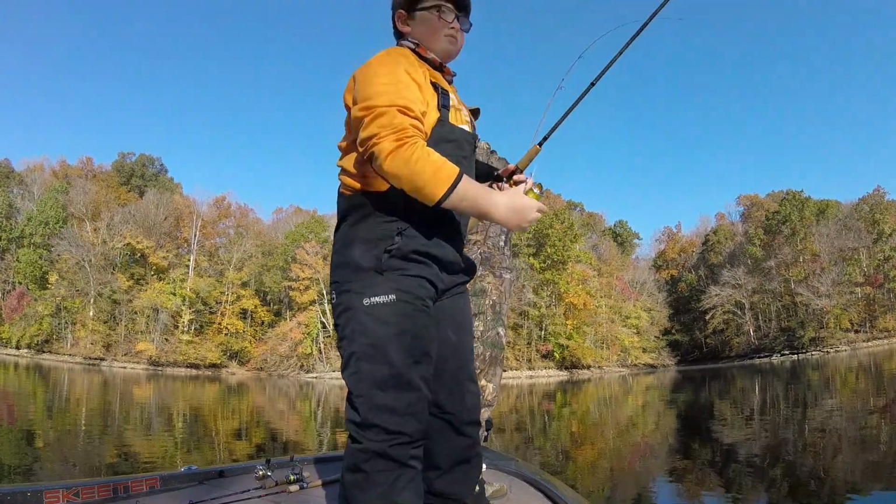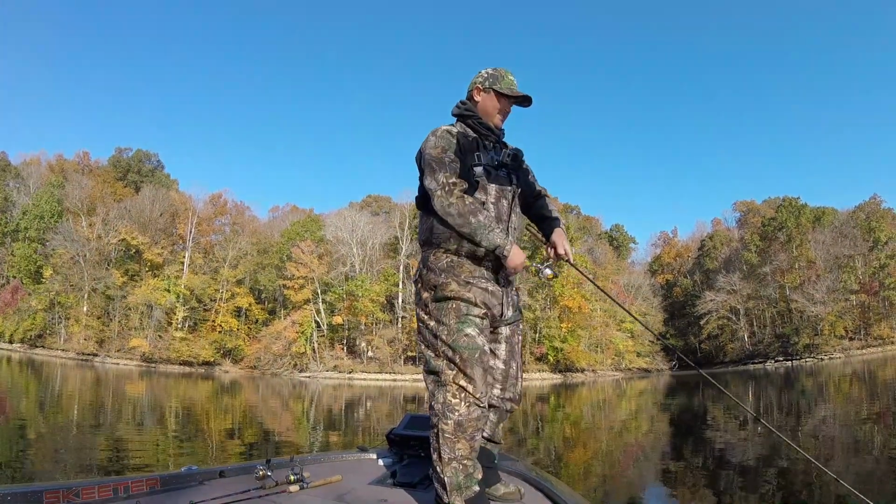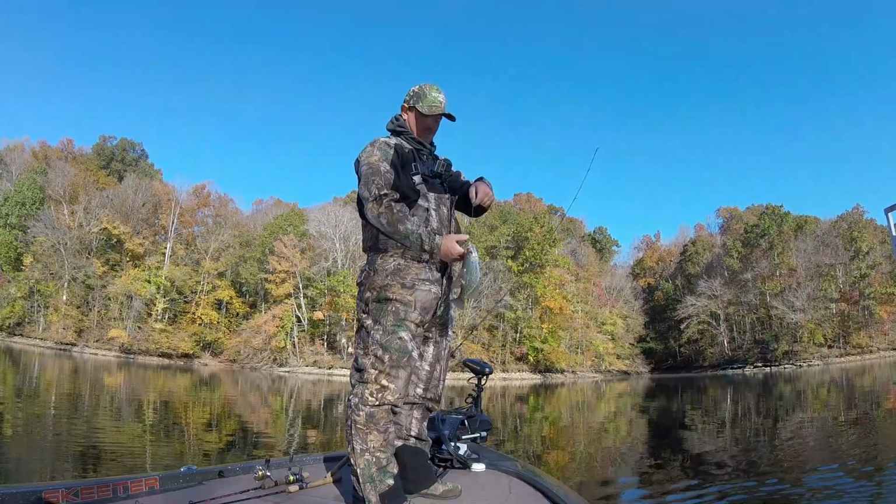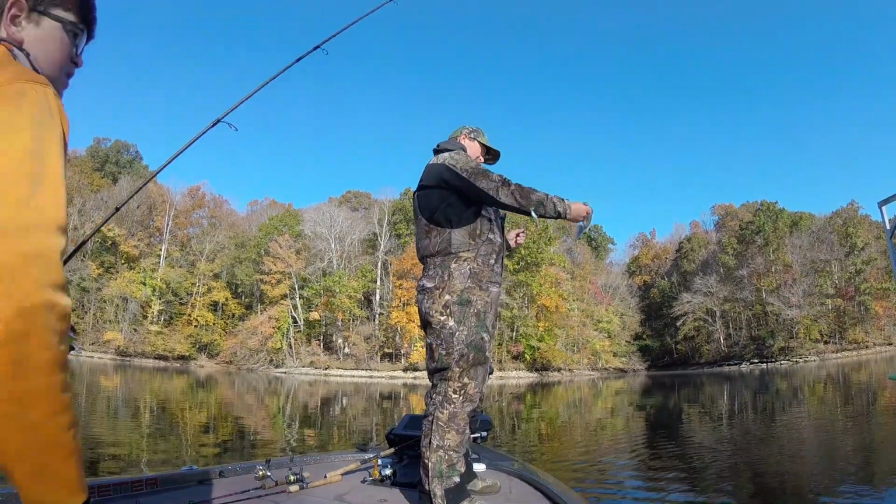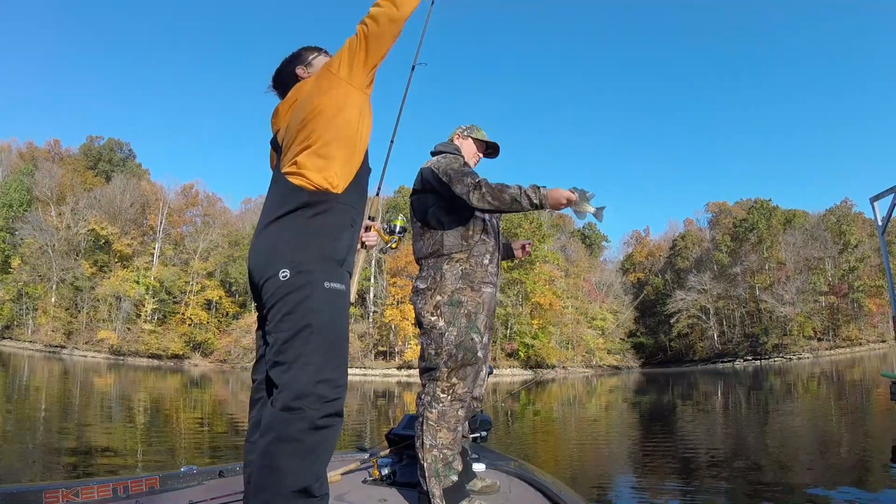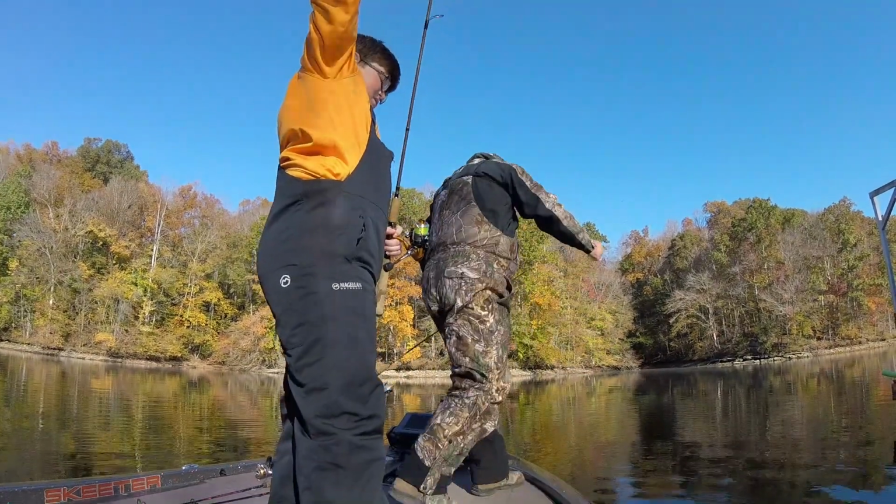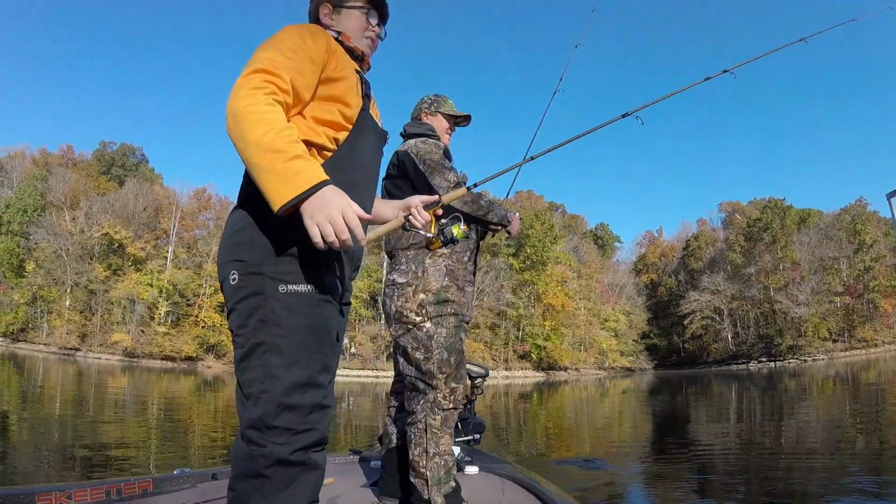There he is. That ain't acting like a crappie, but it is. Got it. We don't need to dip net. That one hit like it was supposed to, but about a 9.5 would be my guess. I don't think he'll keep. We're gonna throw him back. We're just gonna let her go right here. There you go. That one went back there.